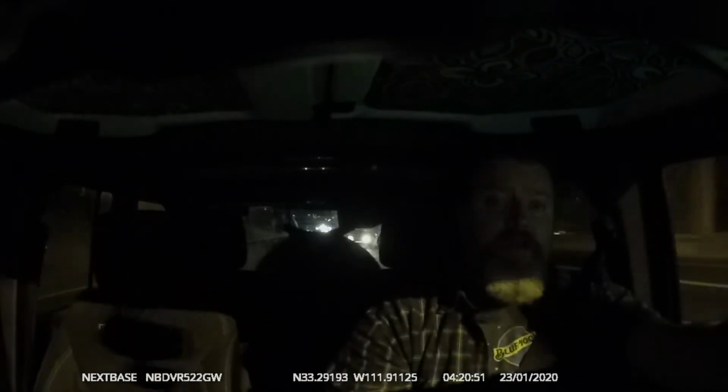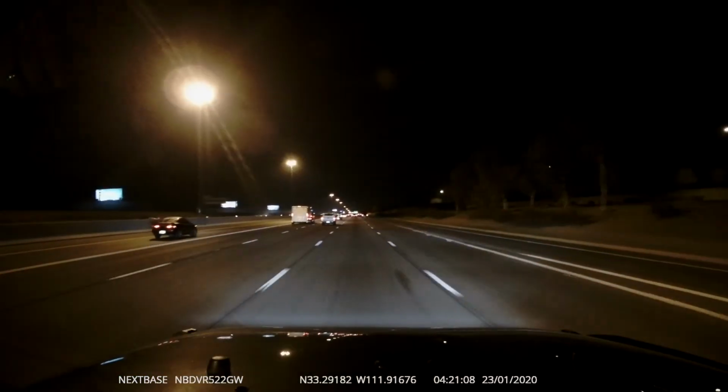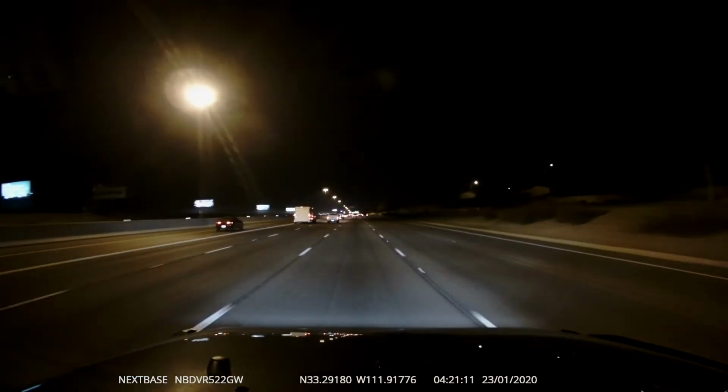But yeah, so there you have it. For all of you who are wondering what this looks like in the dark, that's it. This is the Nextbase 522. It's a fantastic camera. I recommend it to everybody who sees it or I talk to, or anybody who's inquiring about a dash cam. You got to stay safe out there. You got to make record of what's going on. Plus, like I said, it's really fun to use off-road.